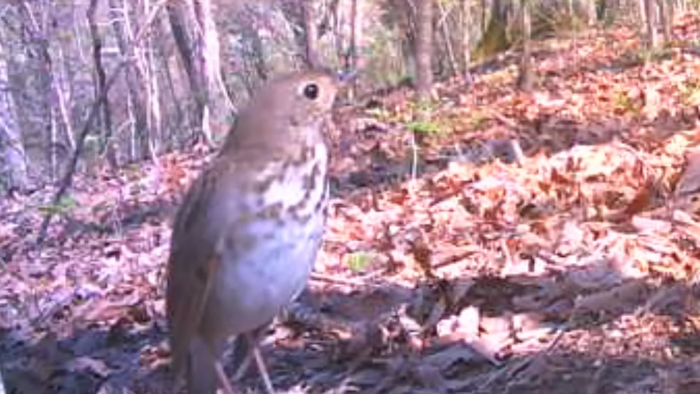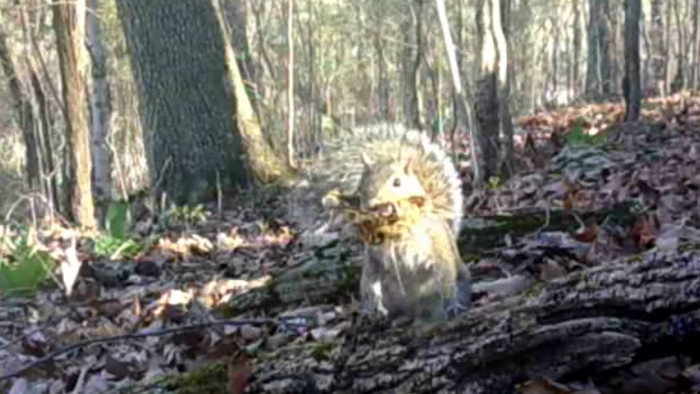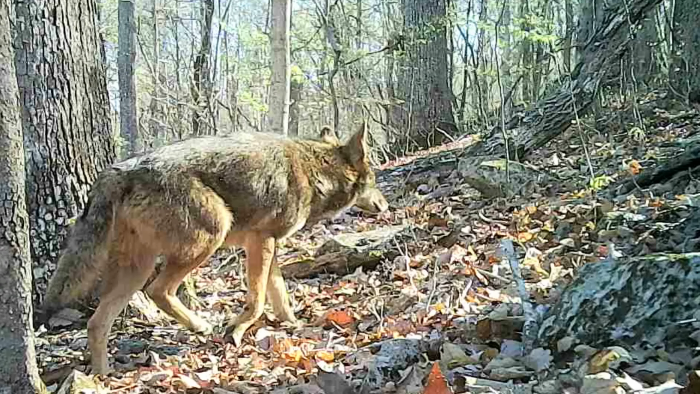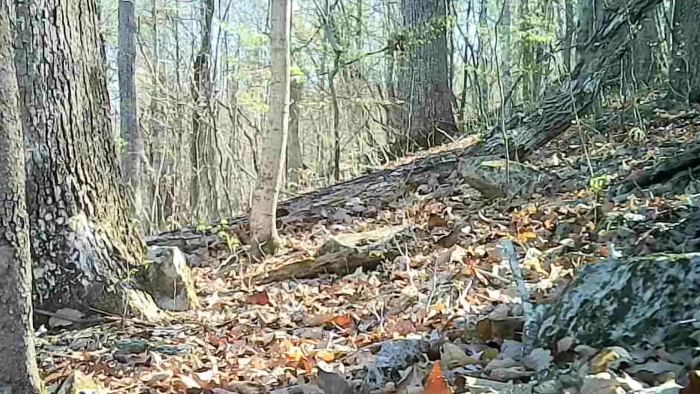And there's old Woody, the wood thrush. He likes the camera. And the little squirrels are making a nest. That's rare to capture. But the old coyotes, they're out during the day awful heavy. And these are healthy looking coyotes, but it's their time of year too. And they're running all over the place. You don't usually see them on a day like this, but they're out.